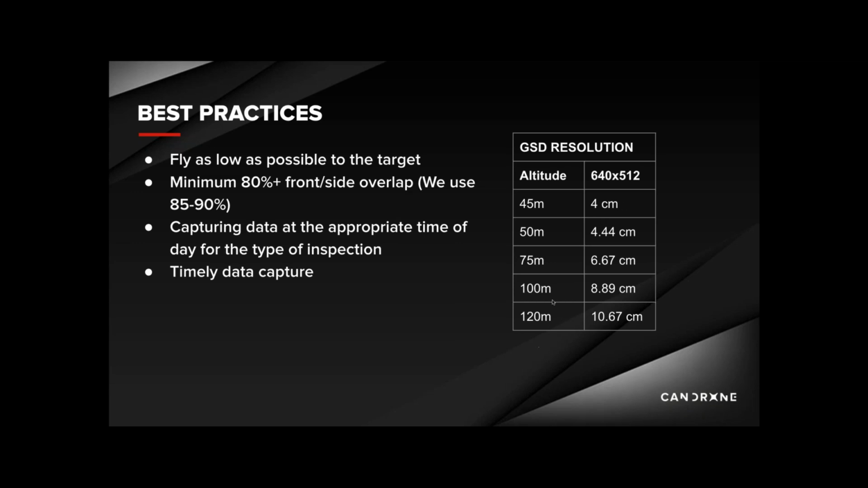On the higher end, at 120 meters, you can expect a GSD resolution of 10.67 centimeters. One of the key things to remember is that you can't accurately measure an object smaller than your GSD value. In general, a minimum of 80% overlap is required for thermal mapping. We found that 85 to 90% works best for us when creating an orthomosaic map.